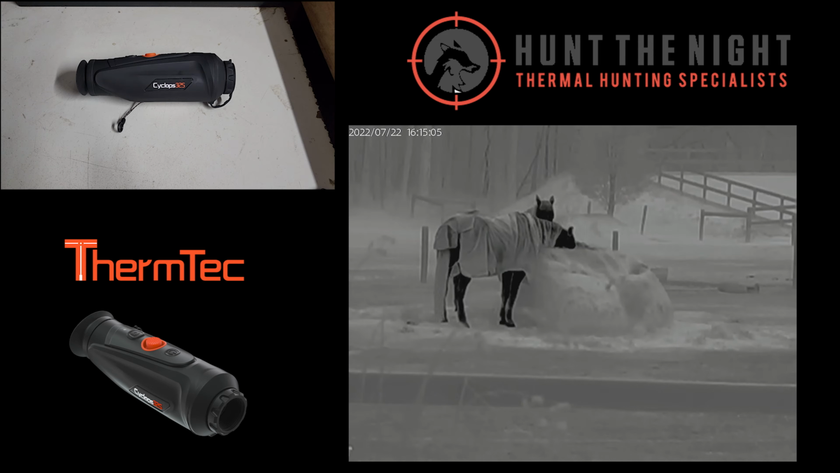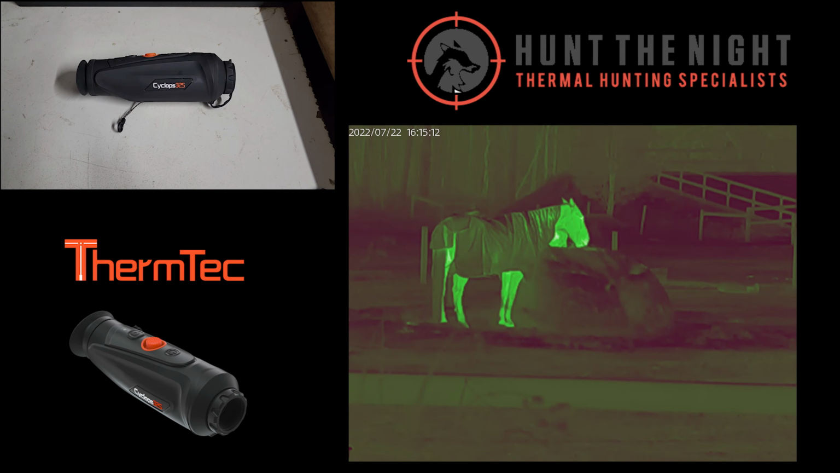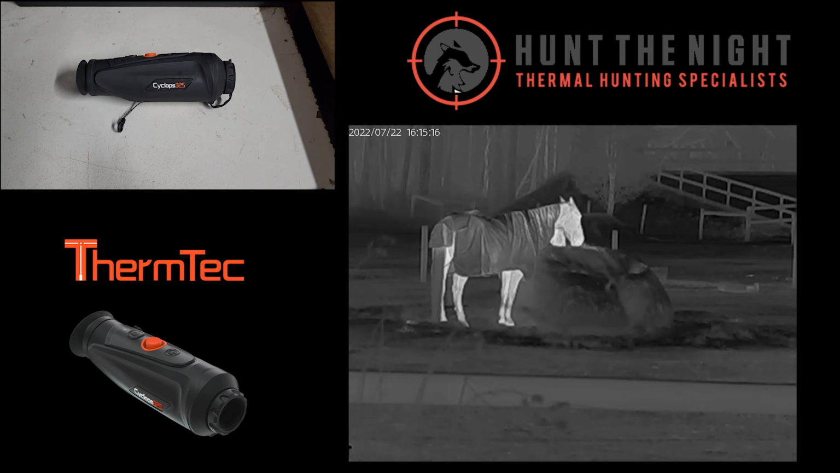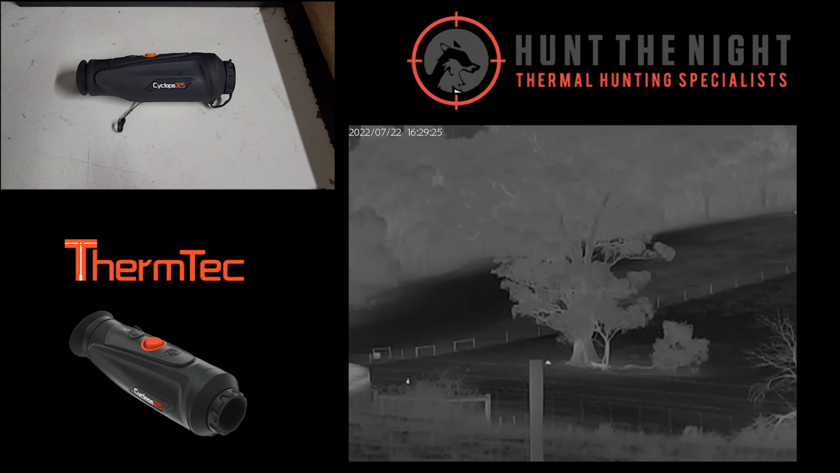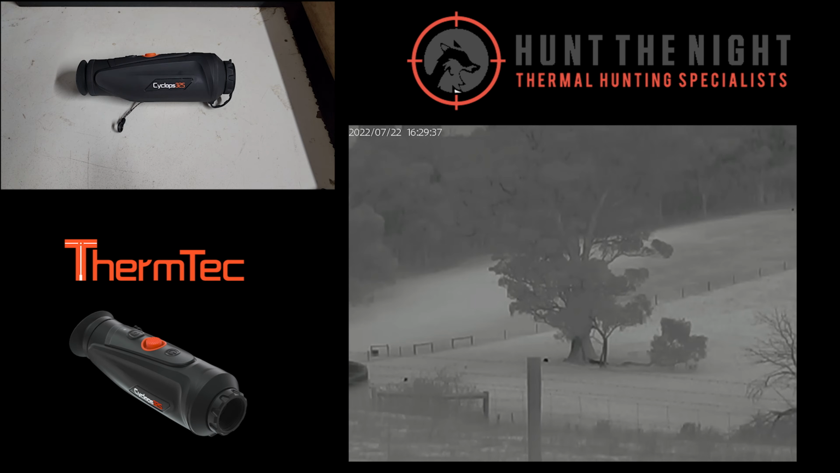Pulsar make great color palettes, and ThermTec make great color palettes. I think they're the two best color palette software guys on the market, because what you get with these color palettes, and you see it a lot in red hot in a lot of devices, is this really blowout type of red hot thing, and white hot can be super white hot. What ThermTec have done is they intensify the image but not the background at the same time, and they do this across all their devices.